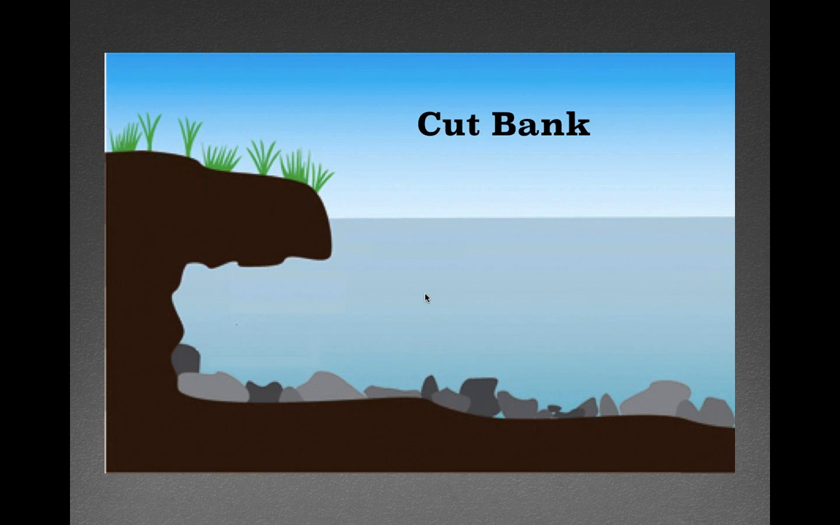Secondary channels, those definitely relate to the main river. They're very important, both pre-spawn, post-spawn, and everything else in between.